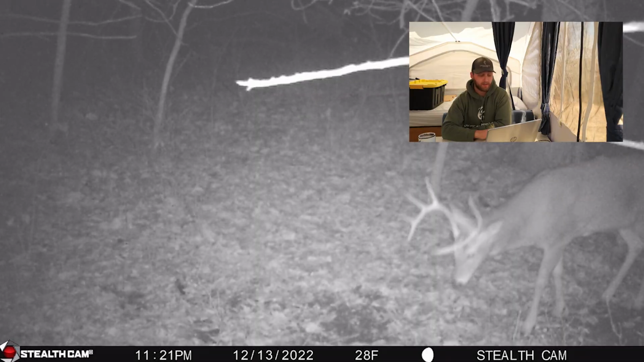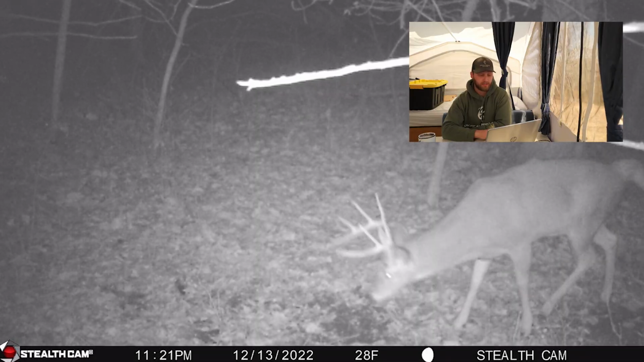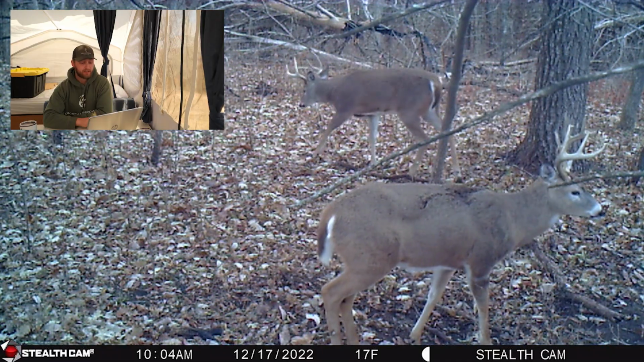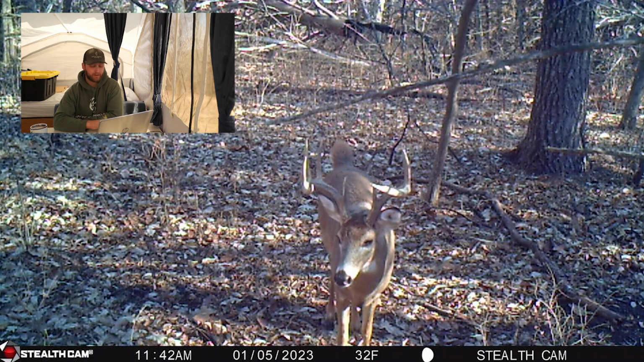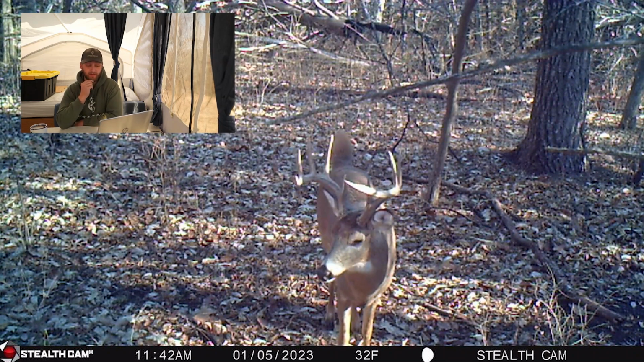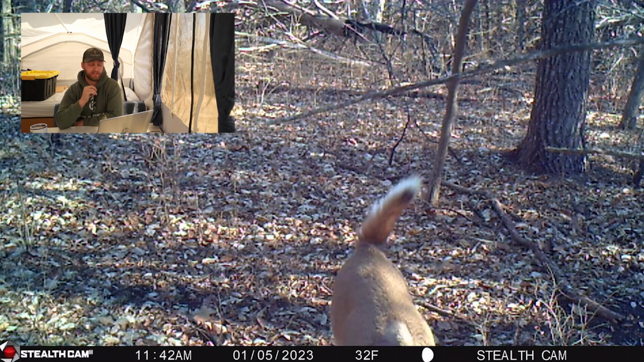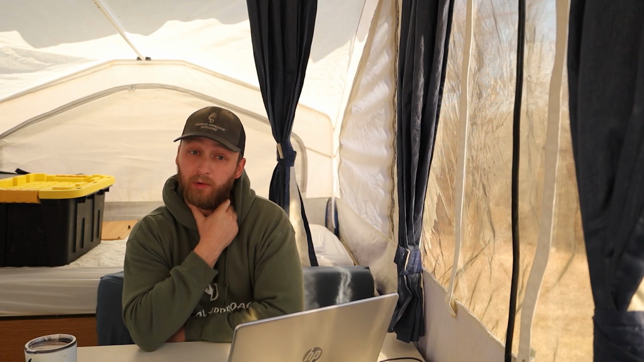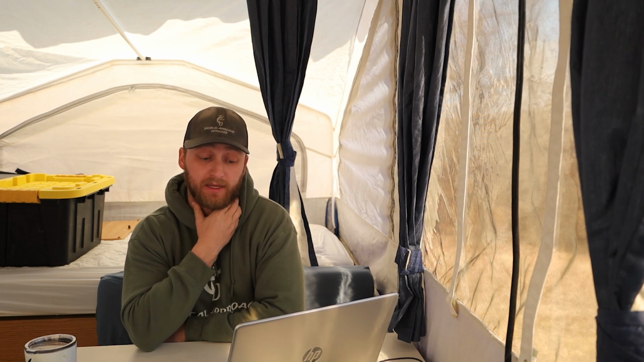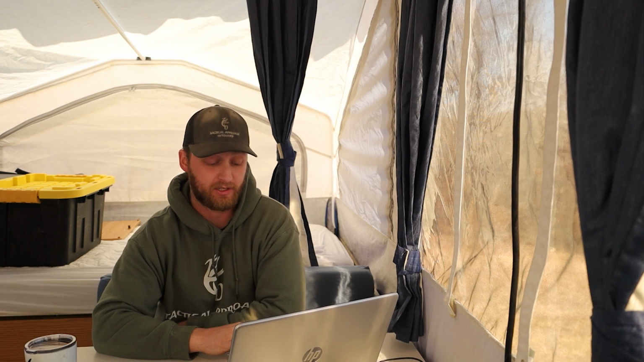Here's that 9-point again on December 13th. Couple good looking young bucks. Lots of potential there. There he is. There's that 9-point, January 5th. He officially made it through season. That is a very good sign. That's a young deer. I don't know that he's a whole lot older than 4.5, which means that there's a decent chance that he's a straight up stud next year.